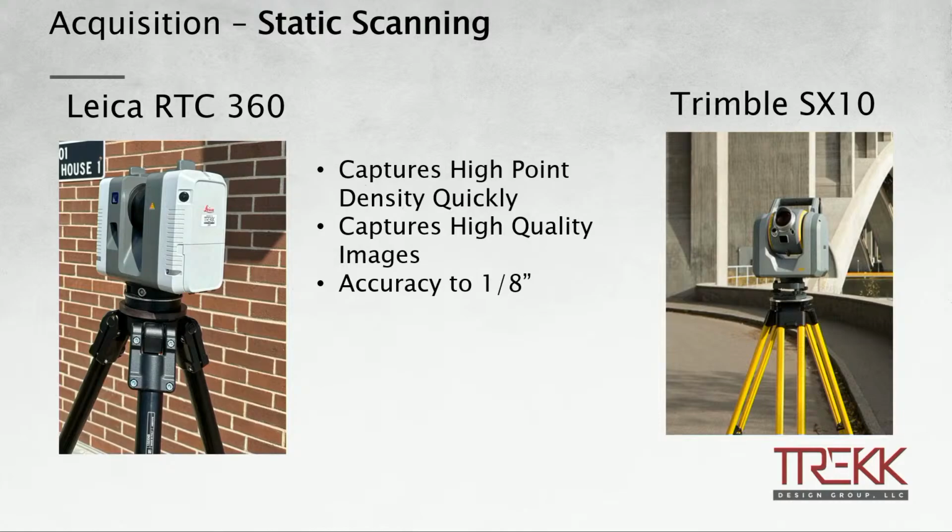We actually did recently do an entire mile of a road project just for the utilities, so the aerial lines, a mile long with the RTC 360 on a cart that I made. We captured it in one day, and the street was 5 lanes wide, 4 lanes with a turn lane, and got all the power poles and everything in it. So you can use it.